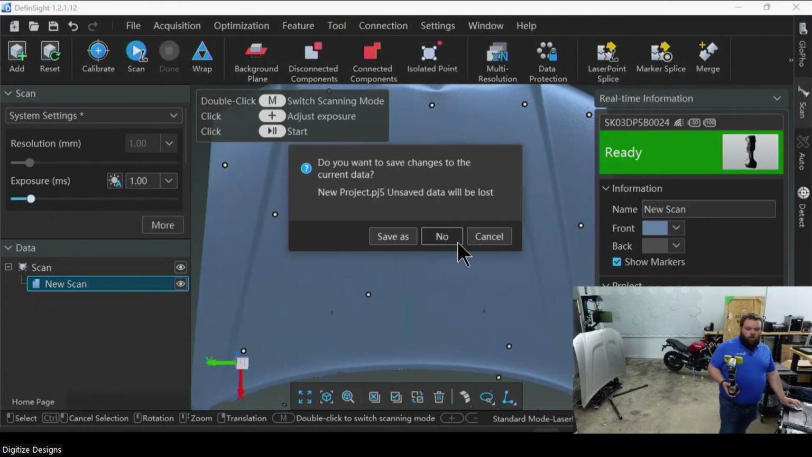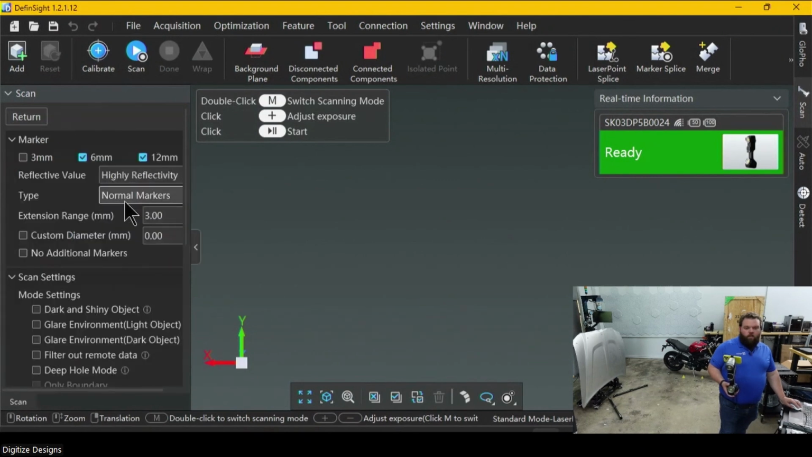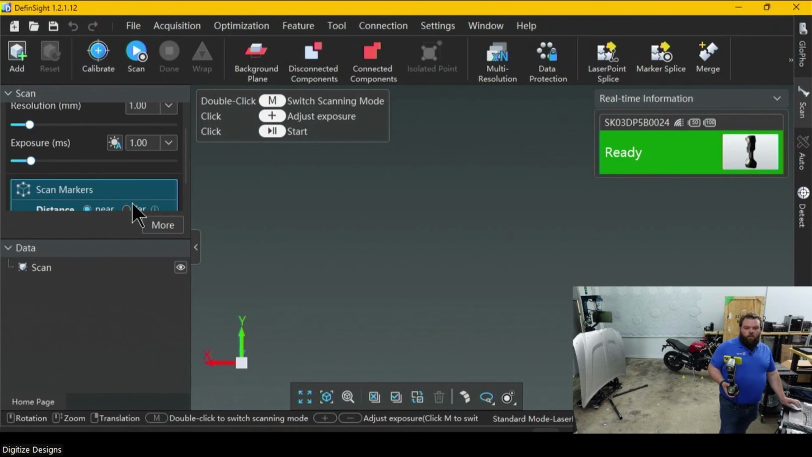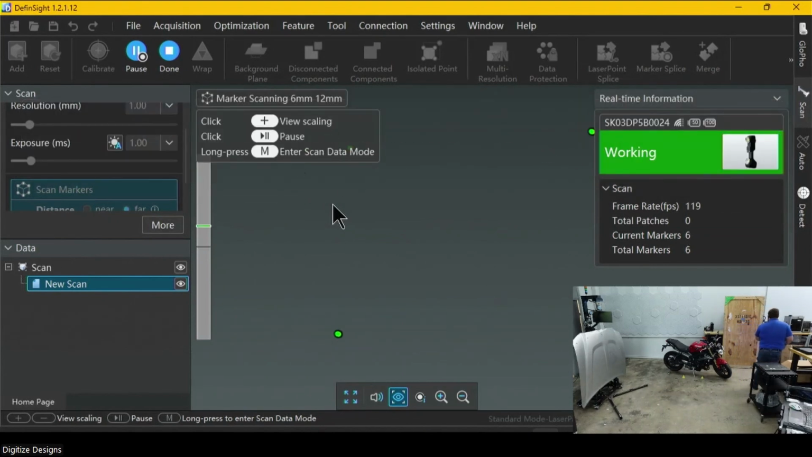So we'll start off the same here, exactly as we have been, with 1 millimeter, far large field of view marker scanning. I'll make sure I pick up these 6 millimeter targets here also.